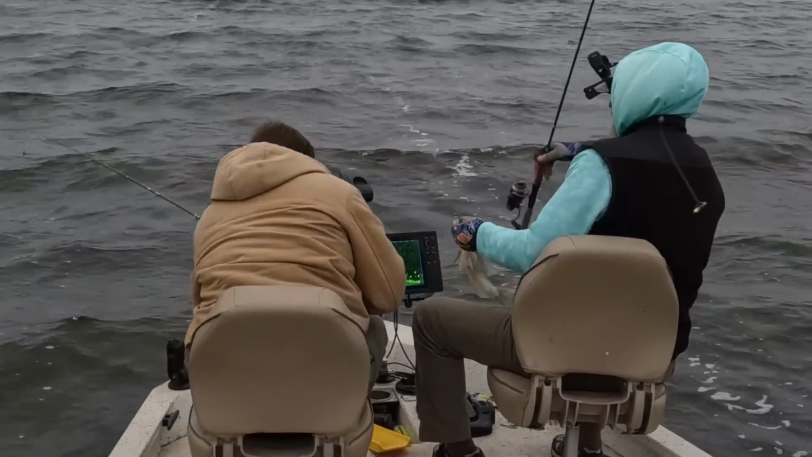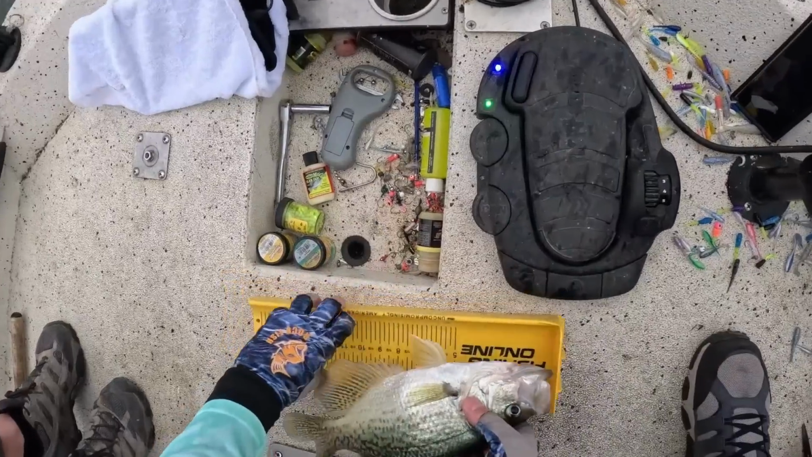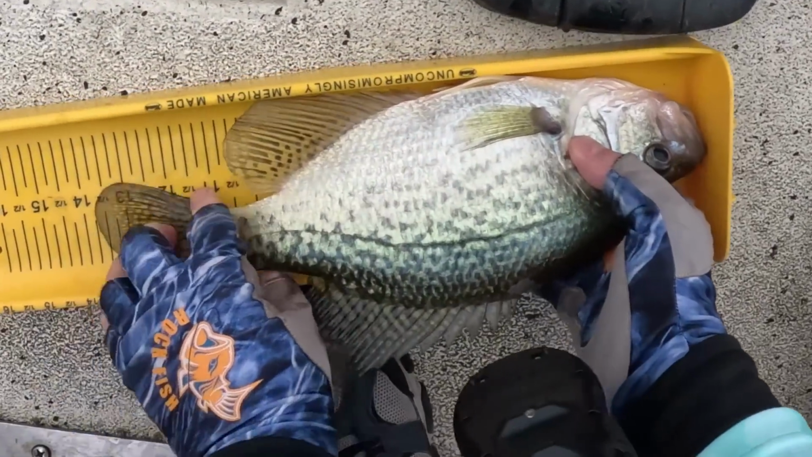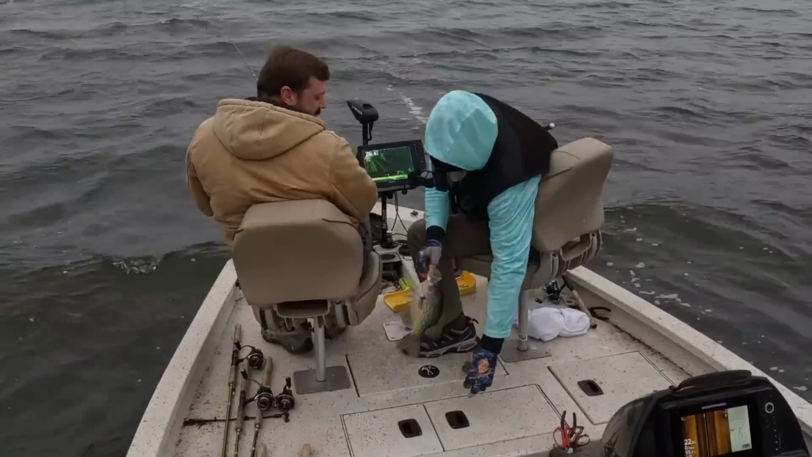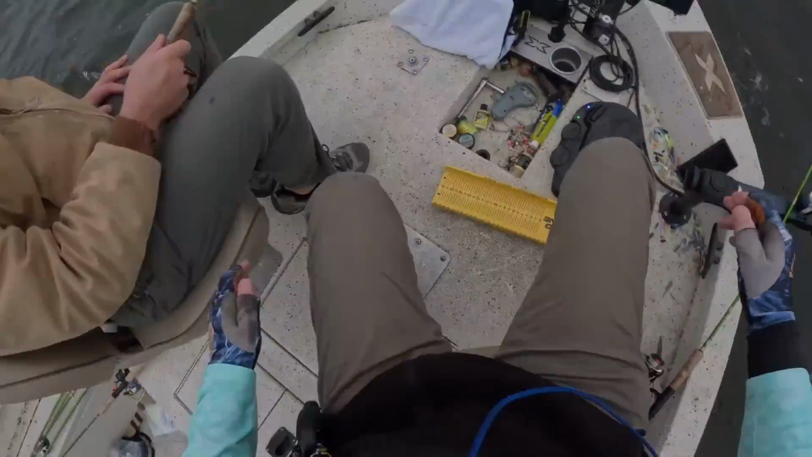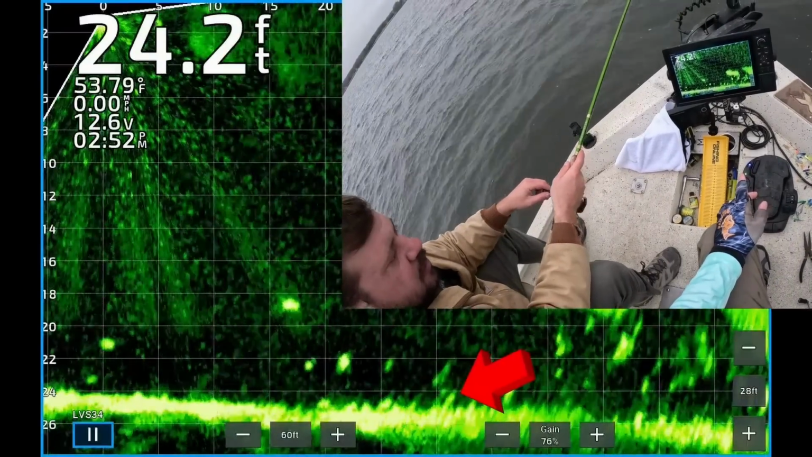Man, I'd say he's another good 13, maybe. Close to it. Shoot, man, that's over 13 3/4. Black crappie, that's what I'm talking about. Get in the boat. 30 feet coming across.